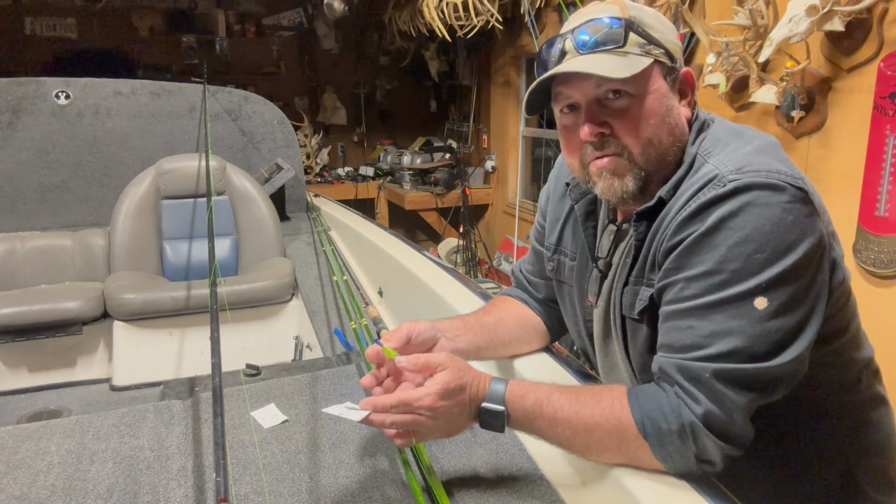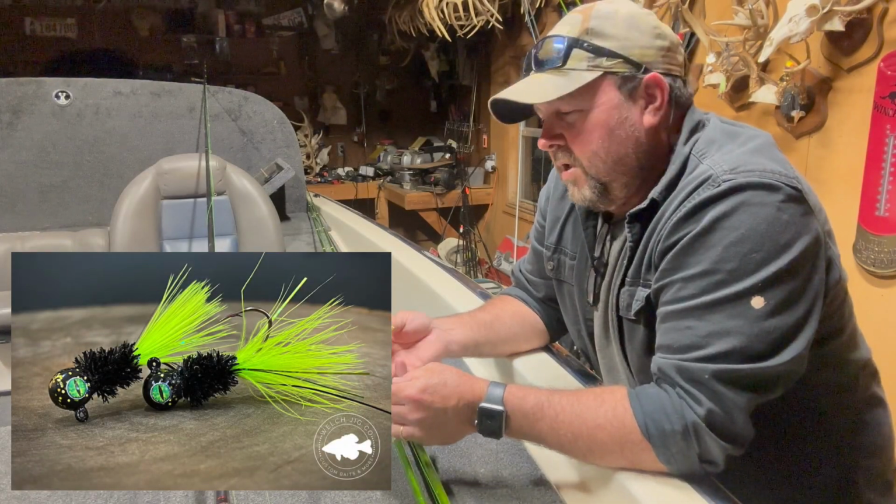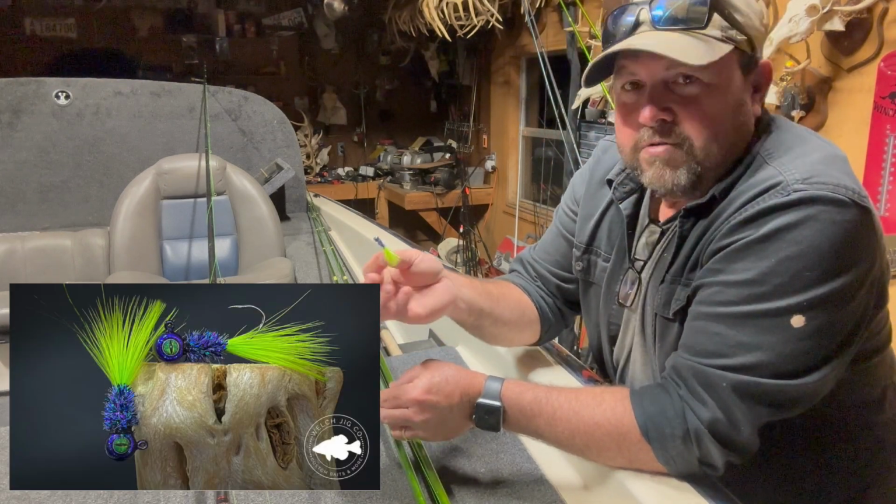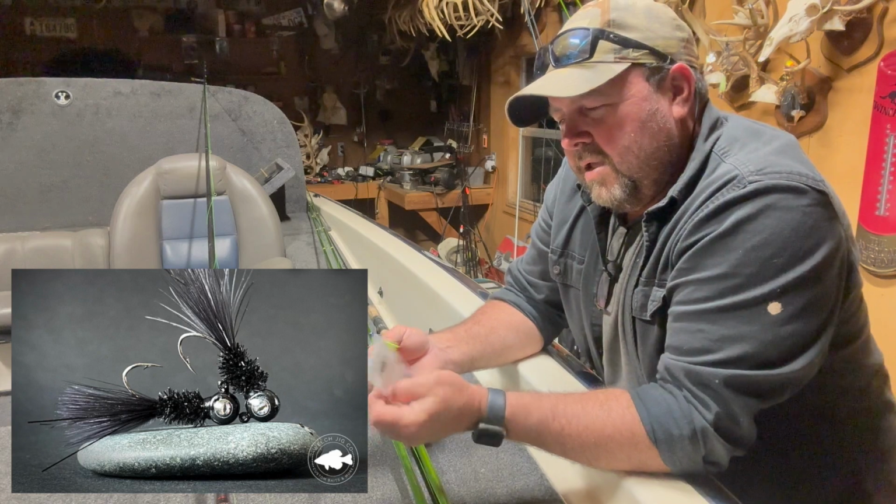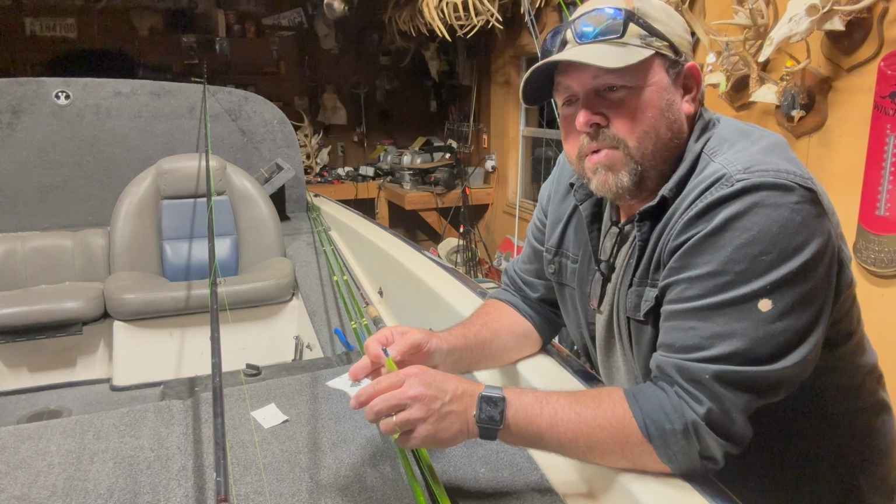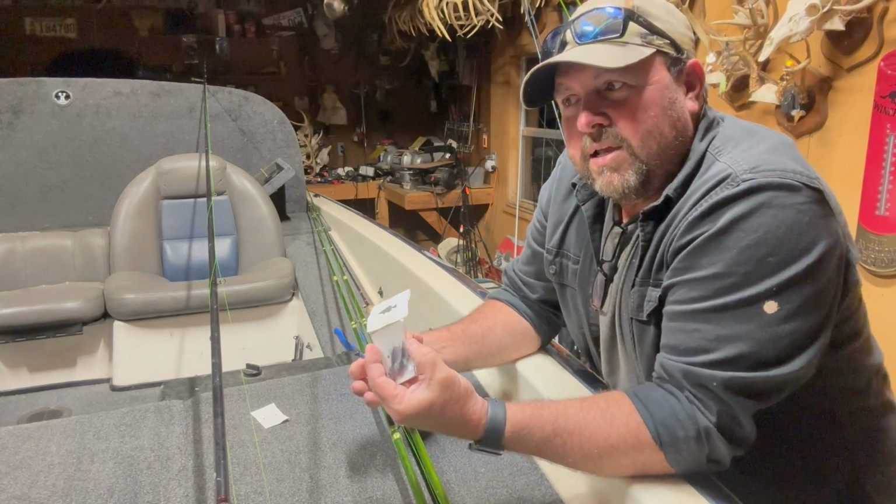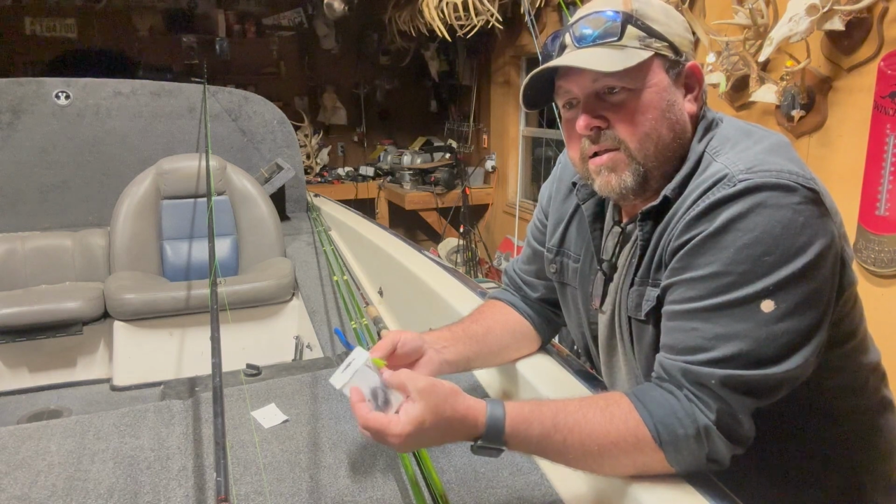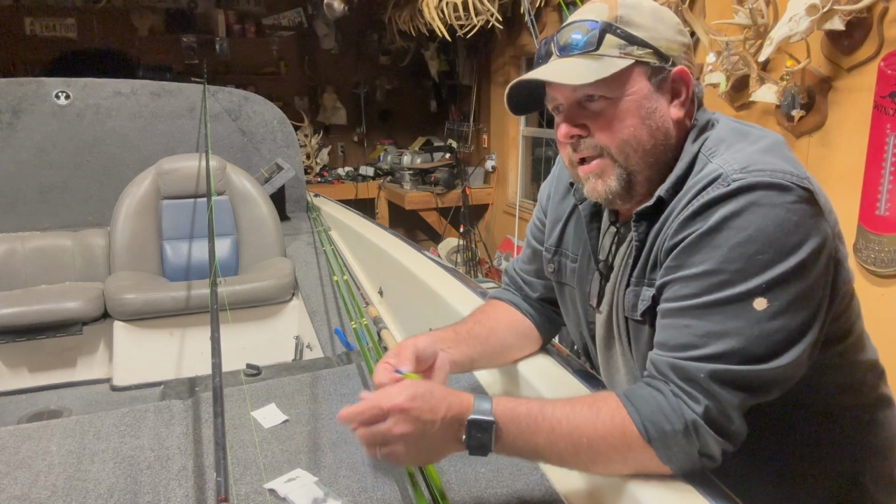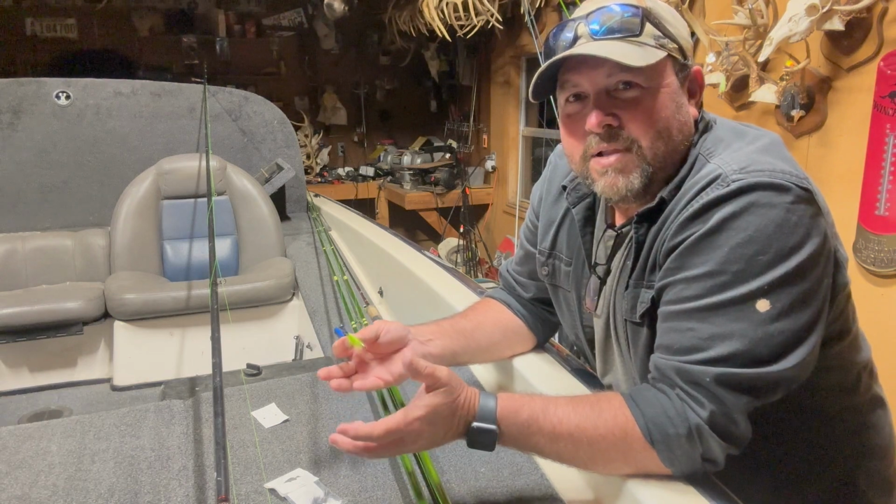My favorite color over there is black and chartreuse right now, so I got a pack of black and chartreuse, a pack of Junebug, which is Junebug color with chartreuse tail, and one he calls Night Train. The black and chartreuse he calls New Money, and this one's Night Train. It's just a solid black jig. I never did really get a chance to try it. I did so good on the New Money and the Junebug that by the time I was done counting fish, it was too late to tie on another jig.